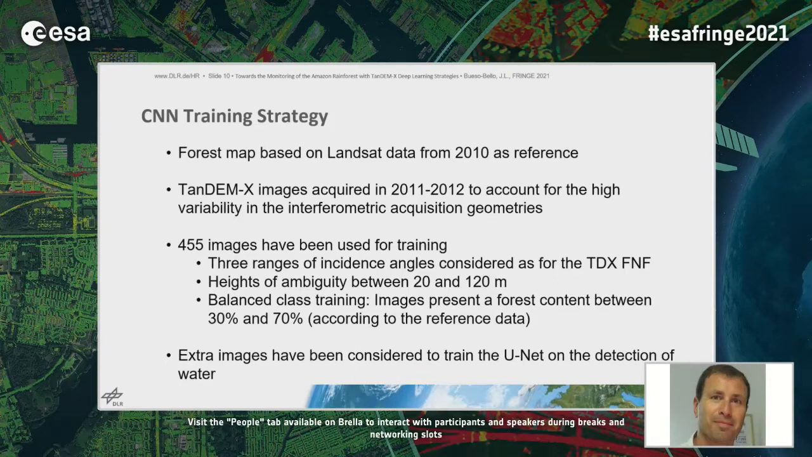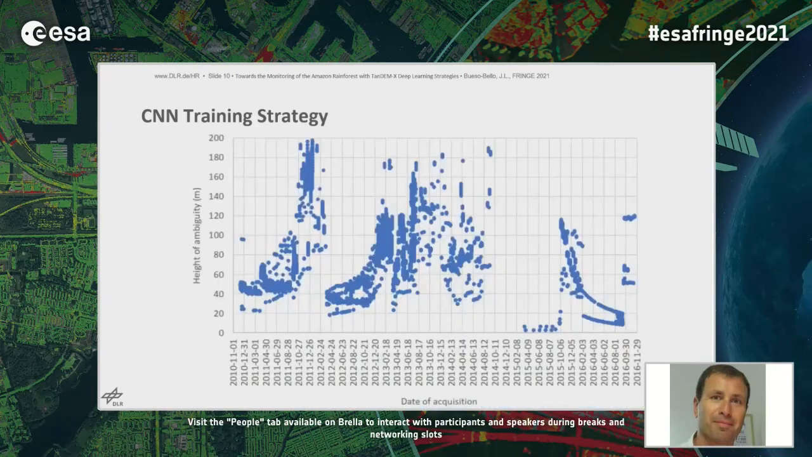We would use extra images to train the U-Net on the detection of water. Next slide, please. Here we have the height of ambiguity variation over the data takes over the Amazonas rainforest, where it's clearly visible. Around 2011, for the first global coverage of TanDEM-X, the target height of ambiguity was around 50 meters, and then in the second year of acquisition, around 2012, this was a little bit smaller, around 35 meters. That was driven by the performance of the DEM.